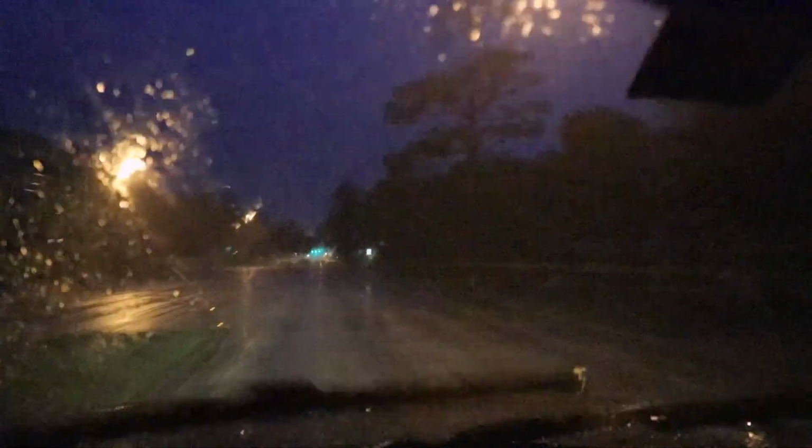This is really bad. We gotta get out of here. There's debris in the road.